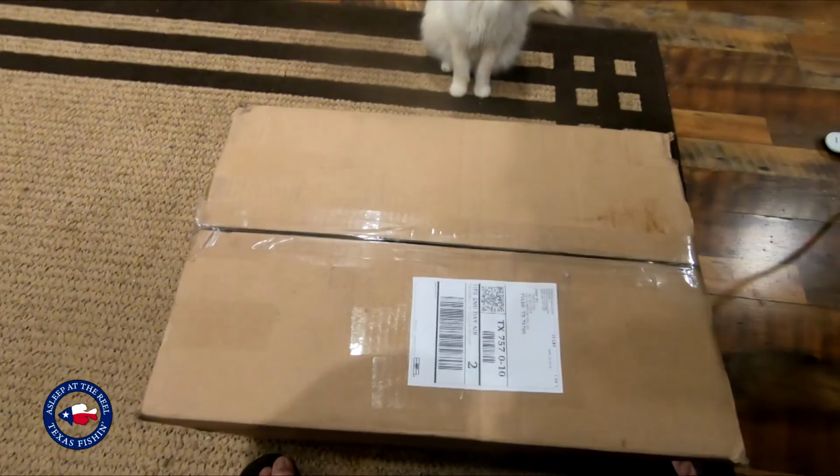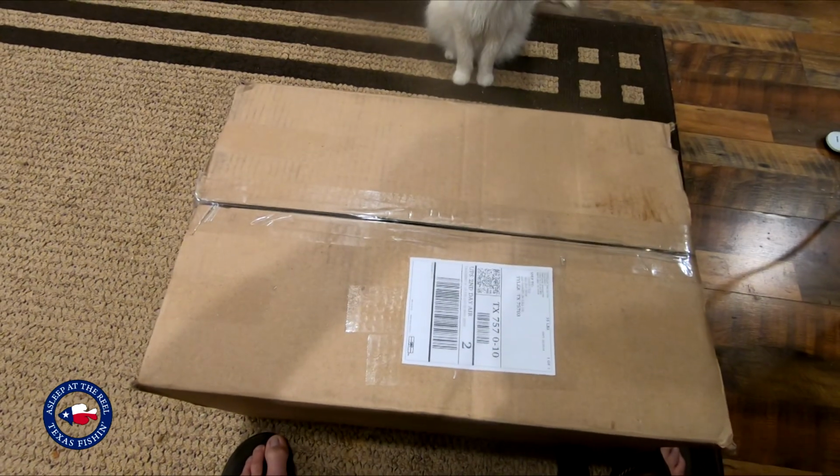So let's see what we got here. I will do my best to do this with one hand. There's one of my cats. Let me get my screen working again. There we go.